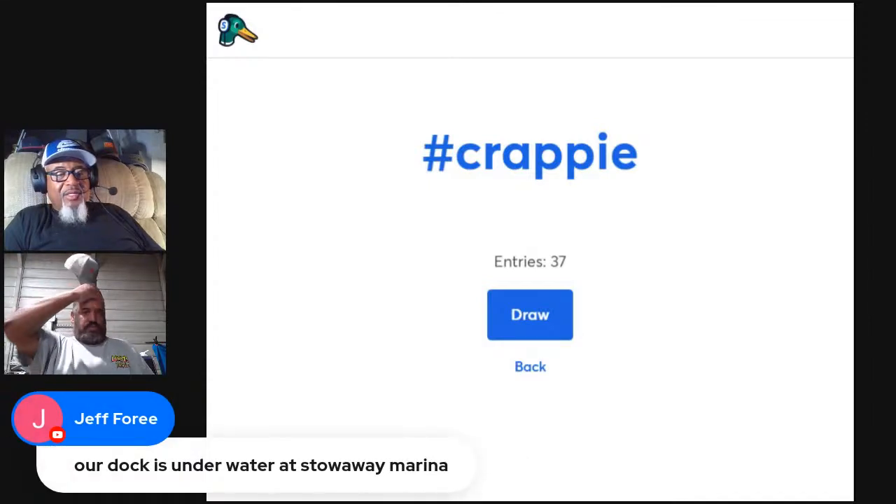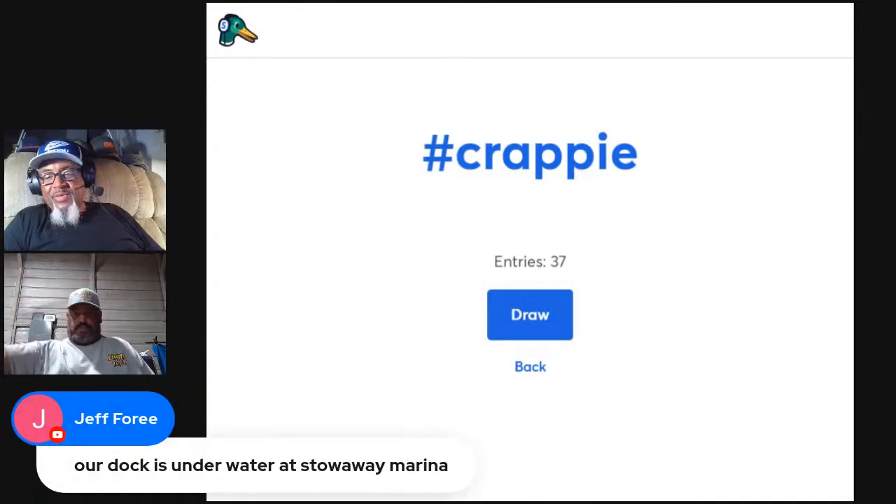Jeff says our dock is underwater. Yep, that's right. I was looking at that water today, man. There are some really nice houses on the edge of that water, to where if it came up another foot, there'd be water in those houses. It's amazing that they allowed those folks to build those houses right there on that lake. I mean, their flood insurance has to be crazy.